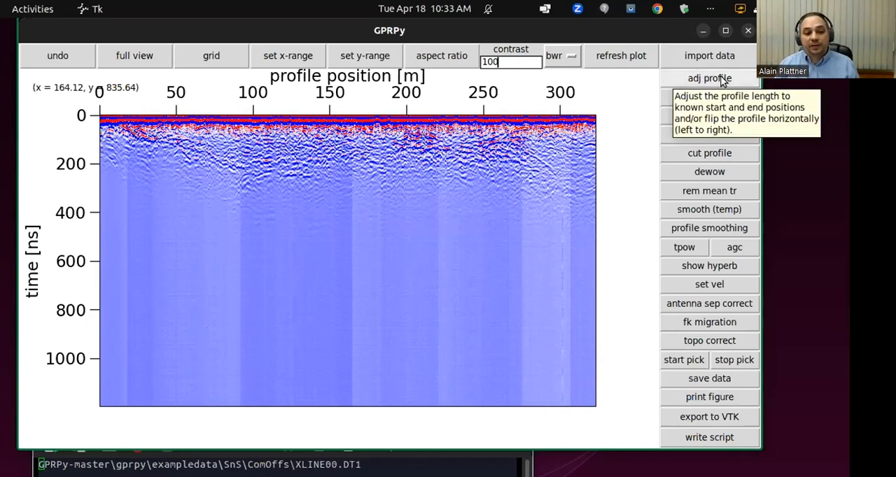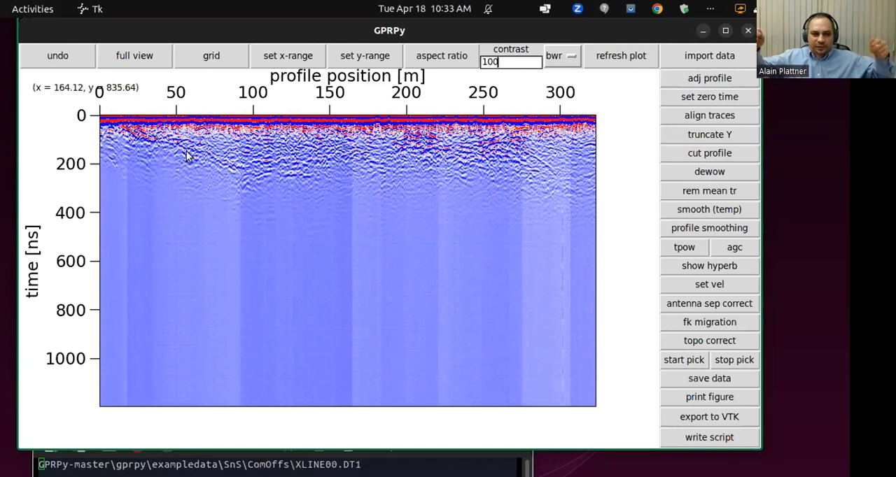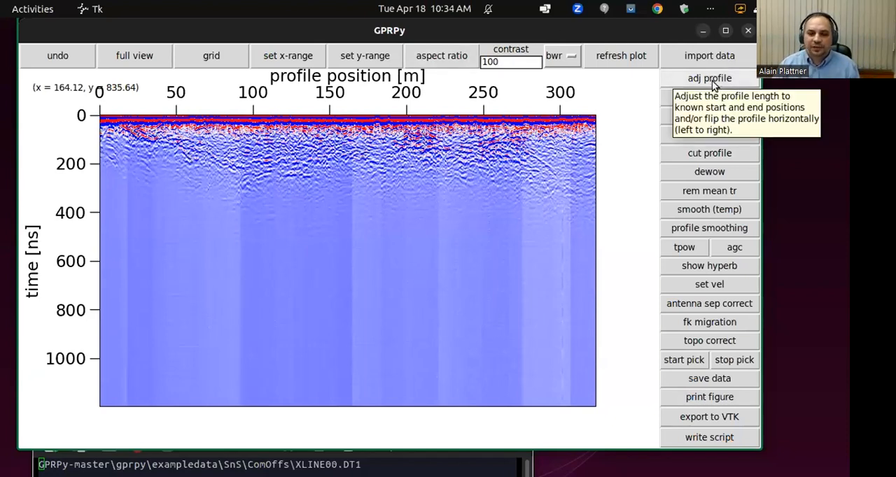Adjust profile can also help if the locations of your traces are measured with a trigger wheel, but you know your trigger wheel is a little bit off, and you have them measured with a tape measure, and you want to enter their actual beginning and ending as you measured them on the tape measure. Then you can also do that with adjust profile. Here, everything is fine, so I won't go into that detail.